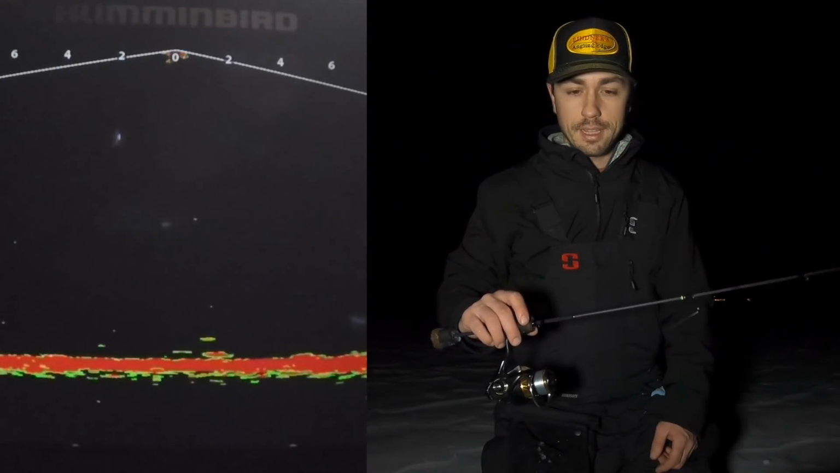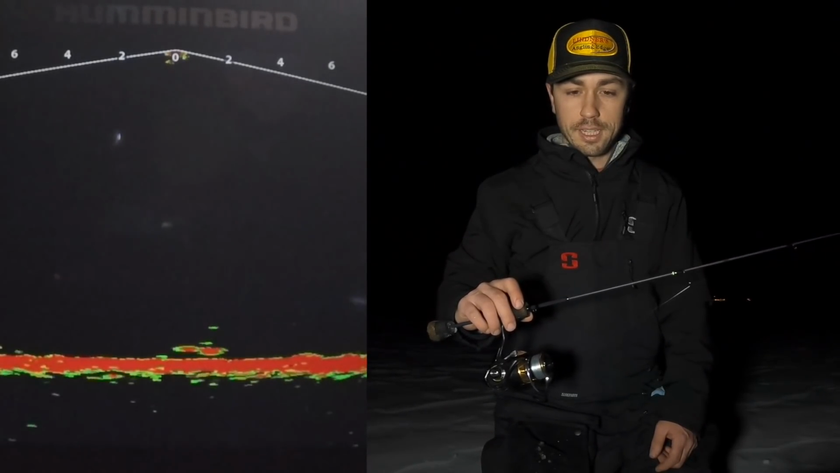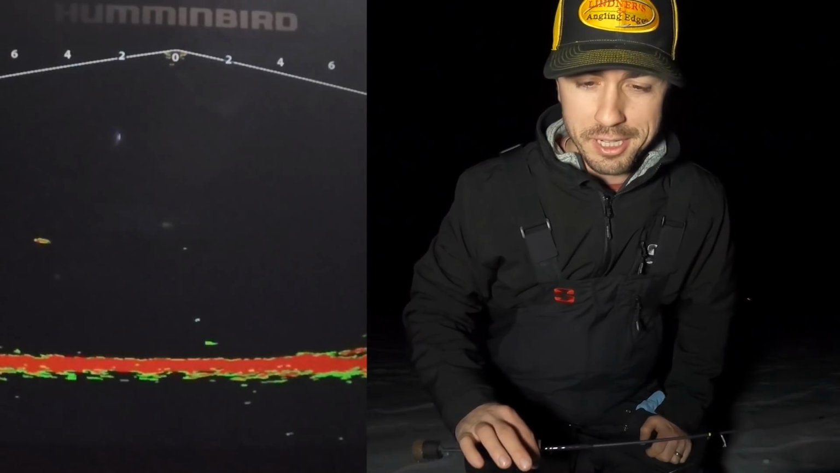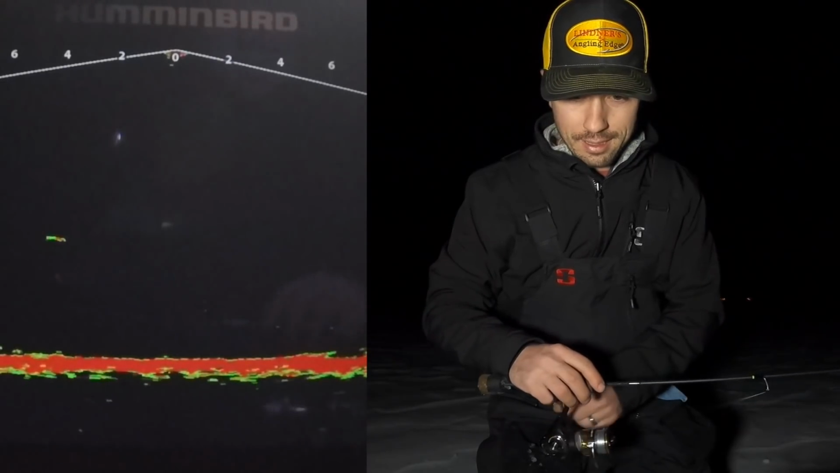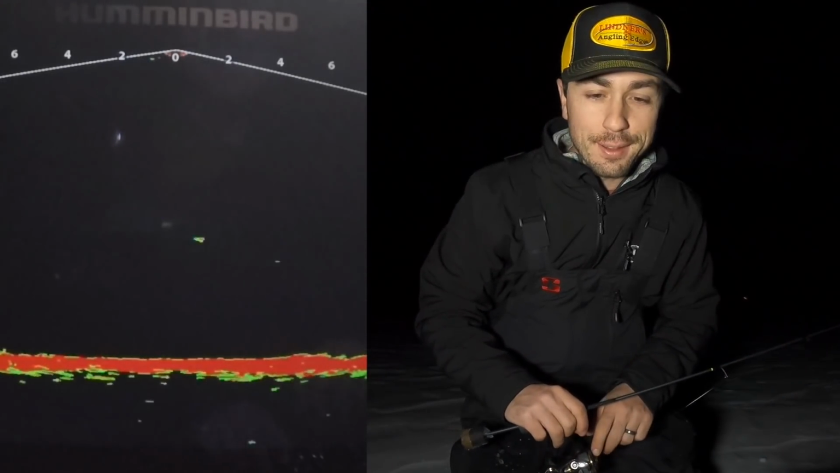I have a theory that these might be some larger crappies if we can get them to go. I still have that spoon on. If I had the little jig, it's possible we may have hooked up with one of these fish. Potentially. Maybe it's not meant to be. Maybe this light is too bright on my face. Regardless, hopefully you're enjoying this content. I'm actually just like 1 or 2 fish away from filling out my limit of, you know, reasonable size peanut eaters. I might not be feeding the family tonight.